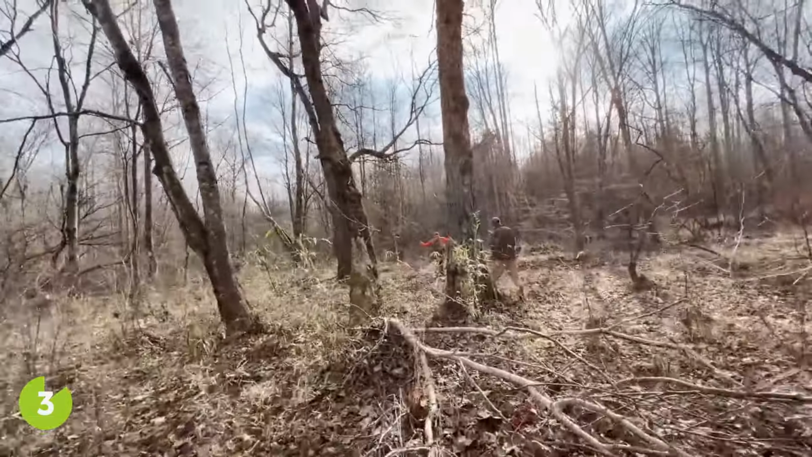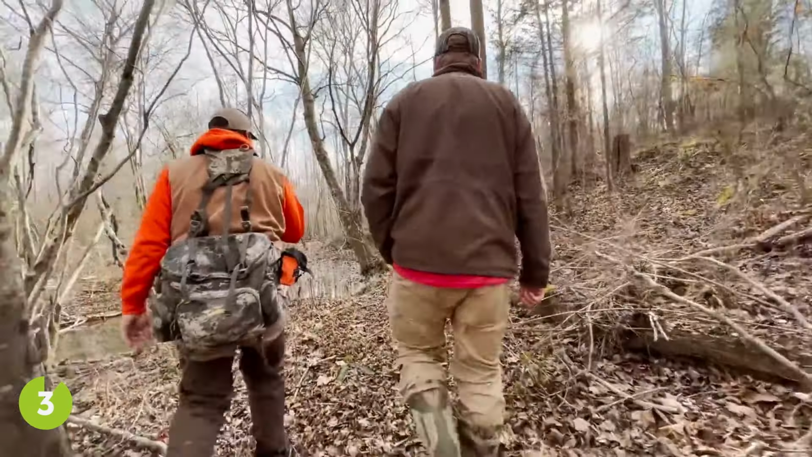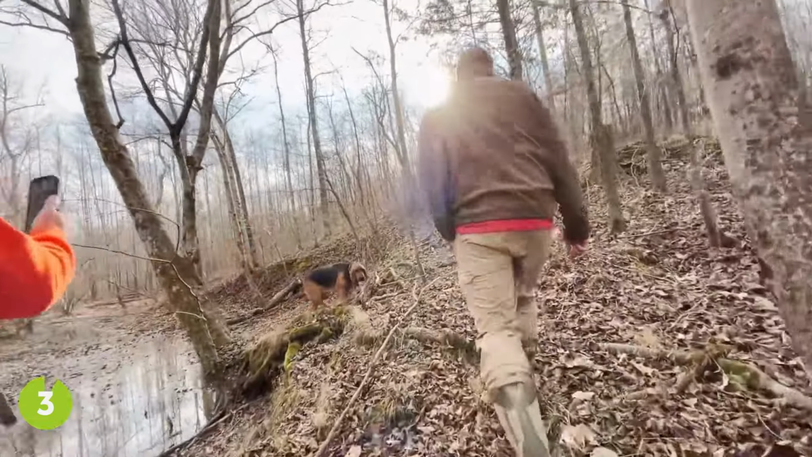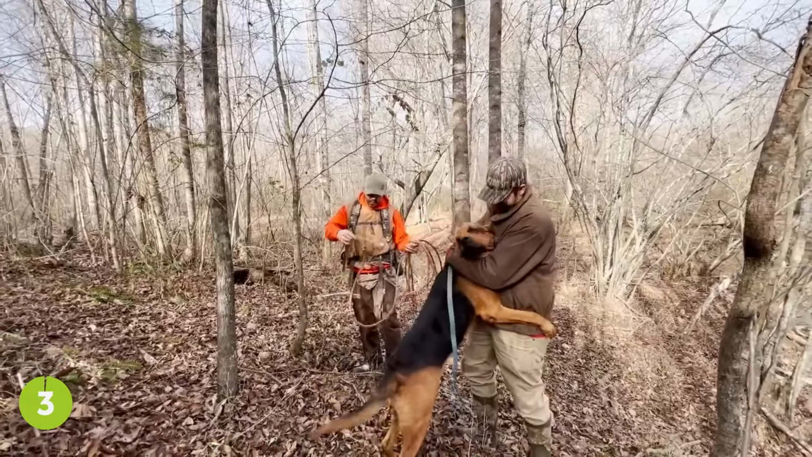Now he's barking. He's like, I'm stuck. With being able to locate this dog. Looked for a while, but we were able to find him hung up. His leash got caught in a root of a tree, and there he was. He was basically stuck until somebody would find him or the coyotes would find him. But it was super exciting to be able to locate that tracking dog for him. You weren't kidding, that's a big dog.